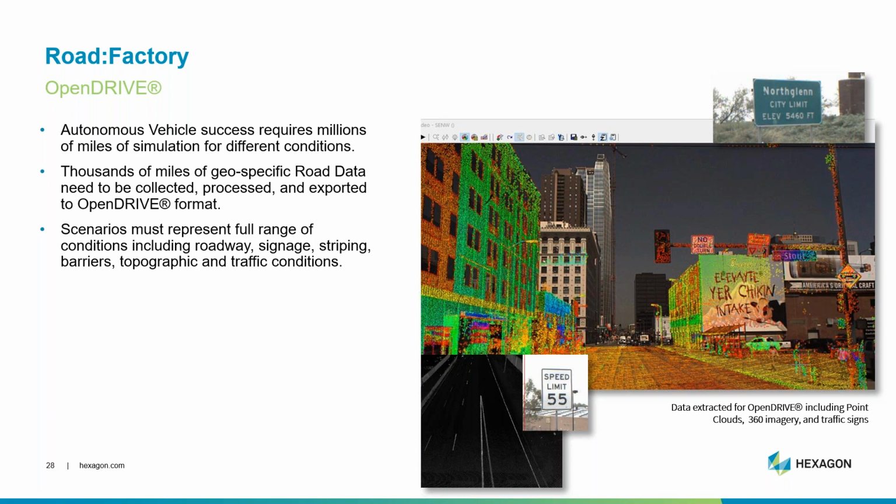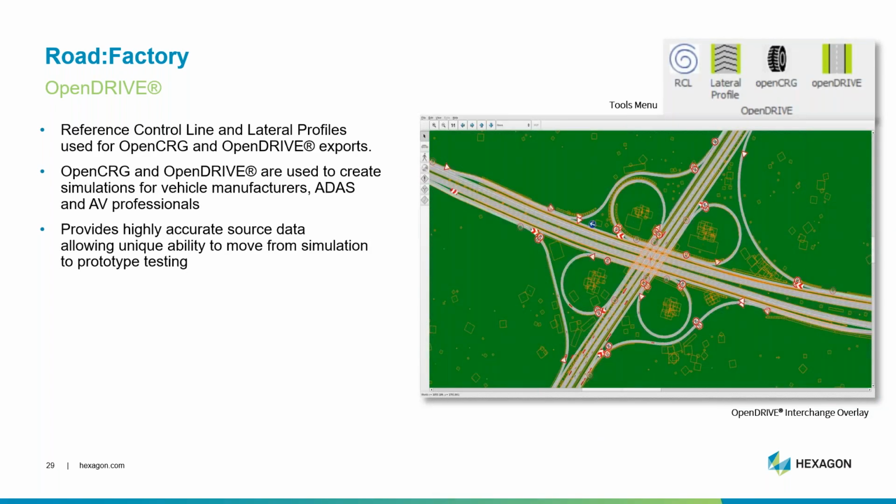And these scenarios, to be valuable, require a full range of conditions, different roadways, different roadway conditions, different signing, striping, barriers, topographic and traffic conditions, not only in specific areas, but also in a full complement of international areas. So every state, every country needs to have some level of geospecific road data collected and processed. Next, please.